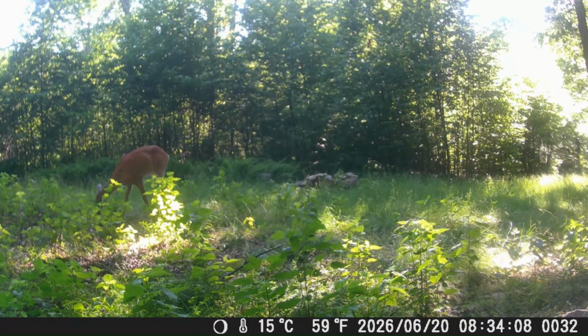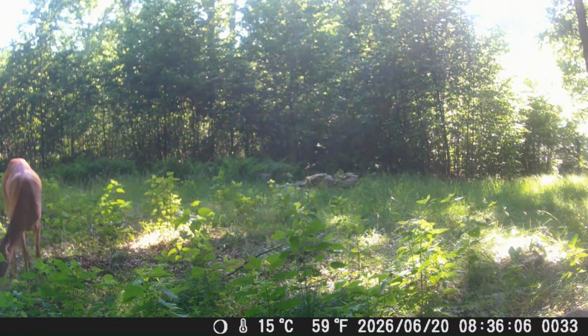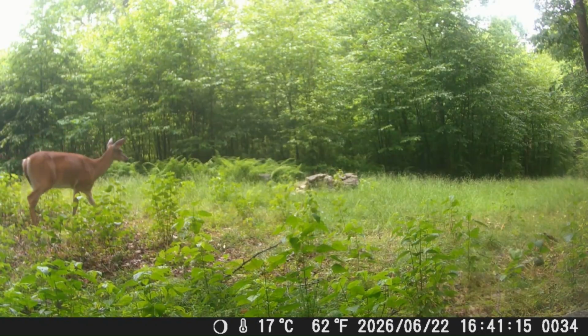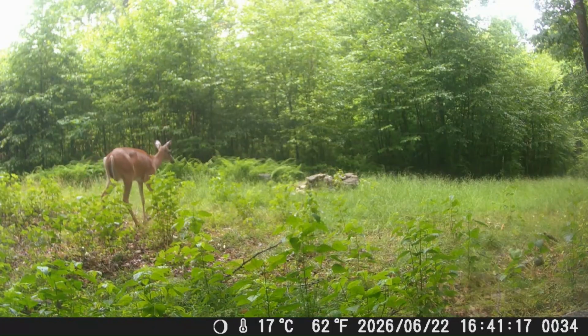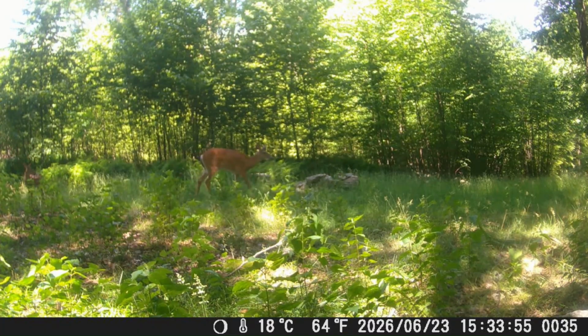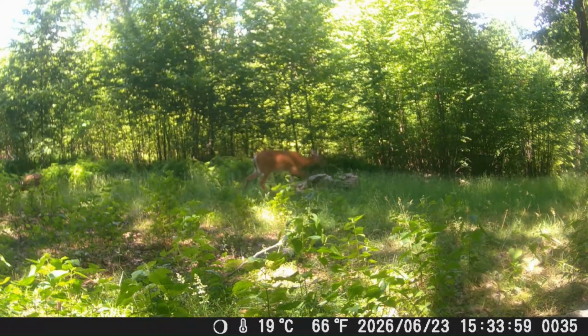I'm thinking she had the fawn in there for a couple of days, and this may be her again on the 20th without the fawn, but the fawn may be hanging out there close by, just not getting in front of the camera for a couple of days. Now we're the 22nd with probably the same doe, and the 23rd doe in there again with the fawn.